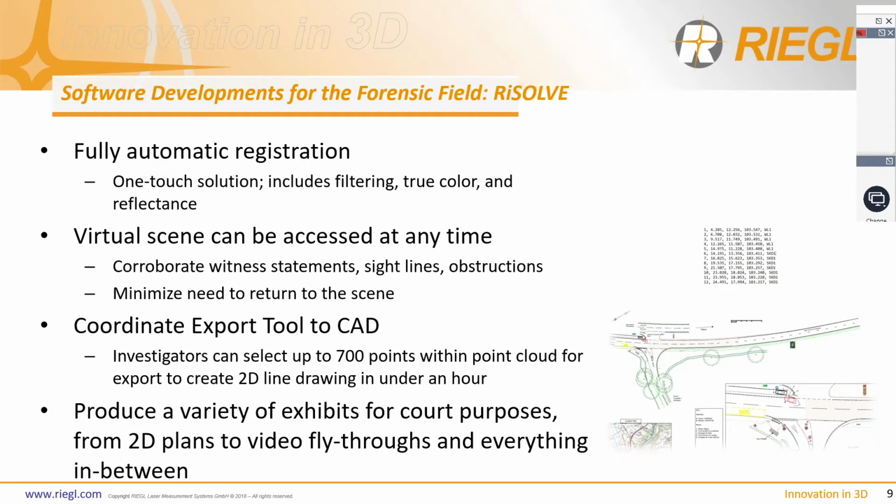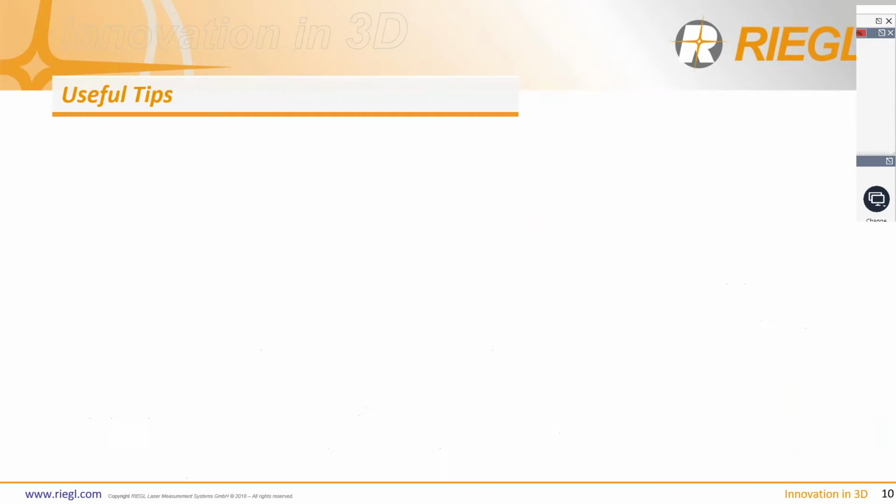You can have other investigators take a look at the data. You can have witnesses come back and take a look at the data. You can corroborate statements, if there were sightlines, if there were obstructions. You can produce a variety of exhibits for your court purposes. You can create 2D plans. With the coordinate export tool to CAD, investigators can select up to 700 points within a point cloud to export to a 2D line drawing in under an hour. You can create video fly-throughs and everything in between within the software.